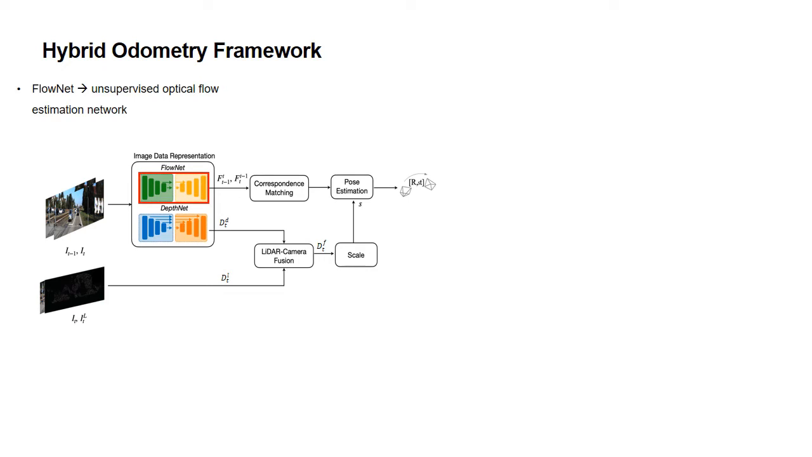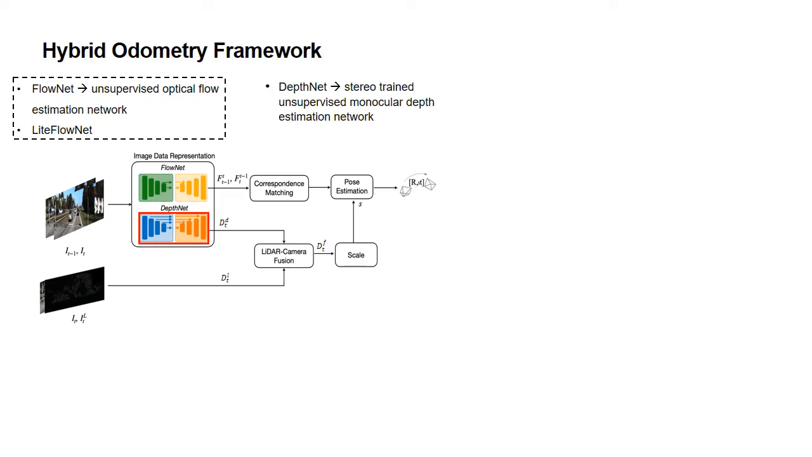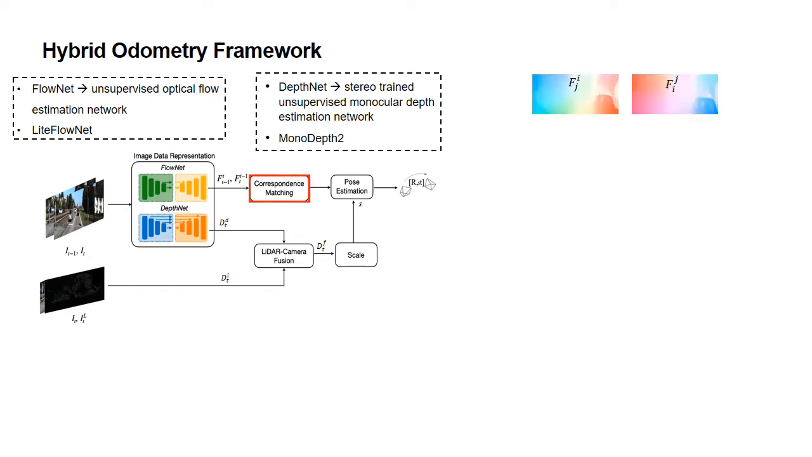FlowNet is an unsupervised optical flow estimation network, and it estimates forward and backward flows. DepthNet is a stereo-trained unsupervised monocular depth estimation network. Key information for estimating the pose is extraction and matching of features.